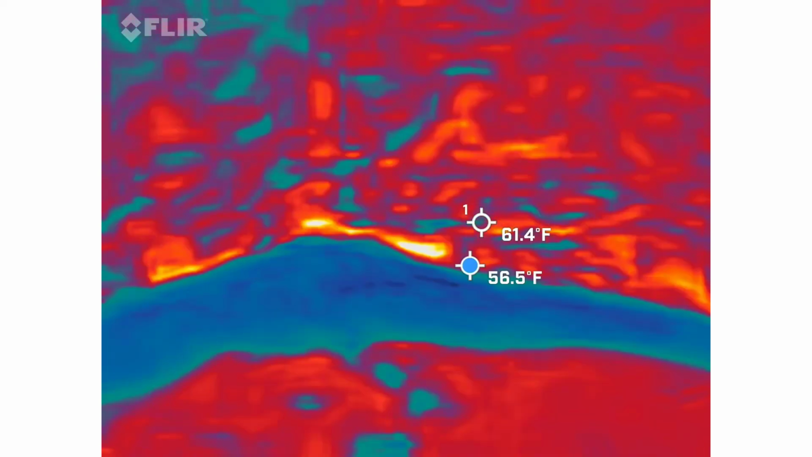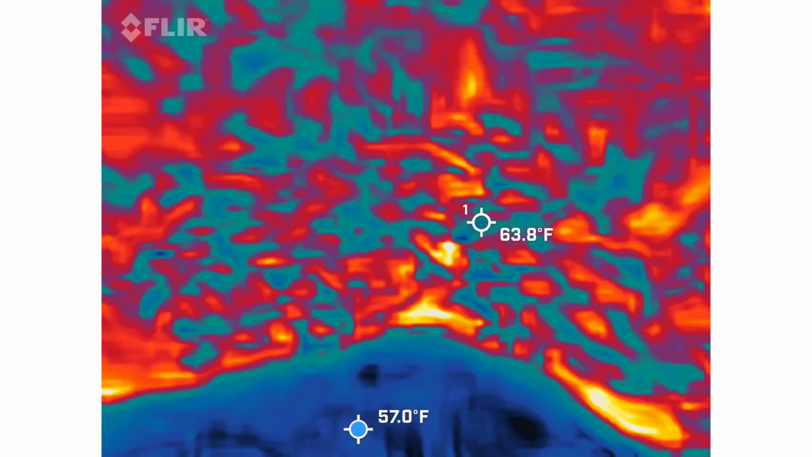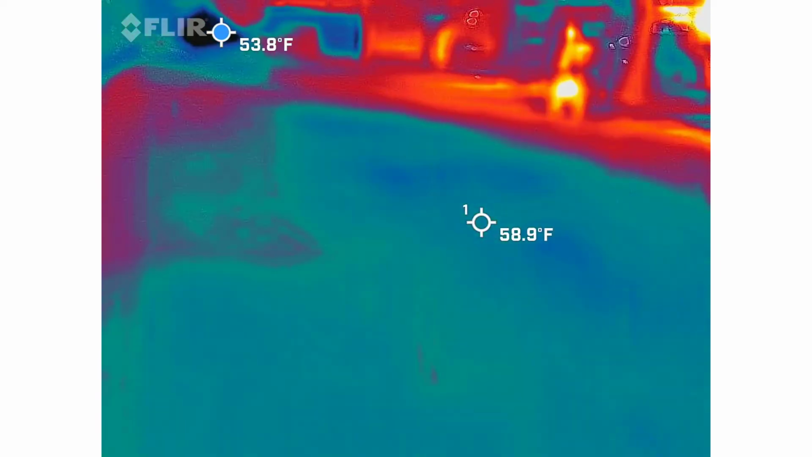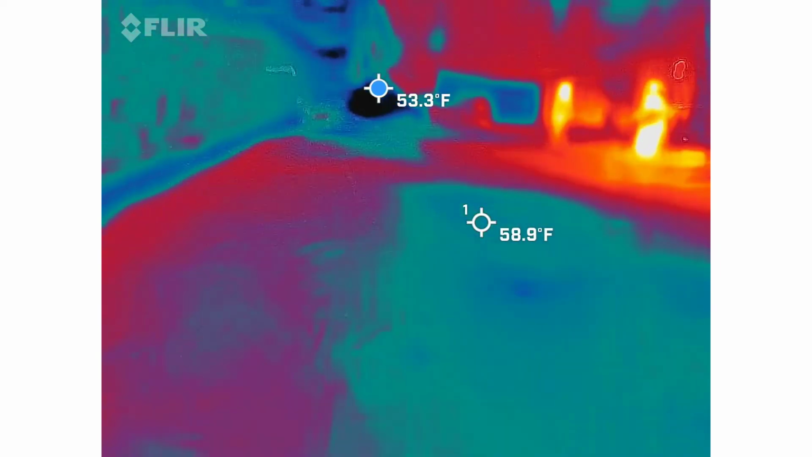You got to keep your eye on this too, because the numbers can go up. If you're not around anything electrical and the numbers go up, that's kind of strange. So we need to call that out. Call out the numbers, right, if that happens.